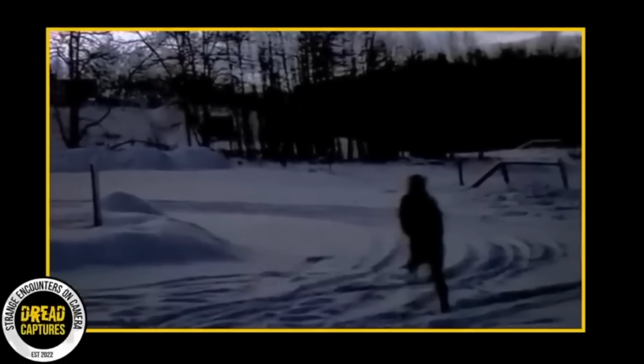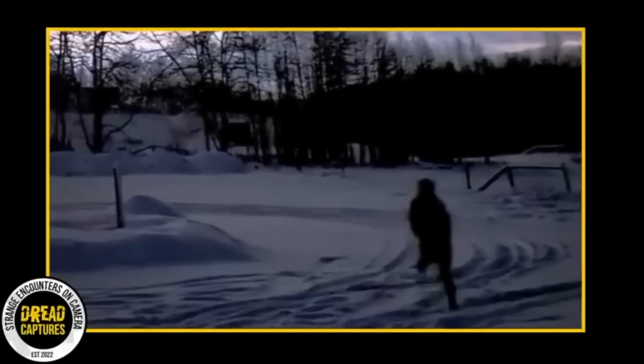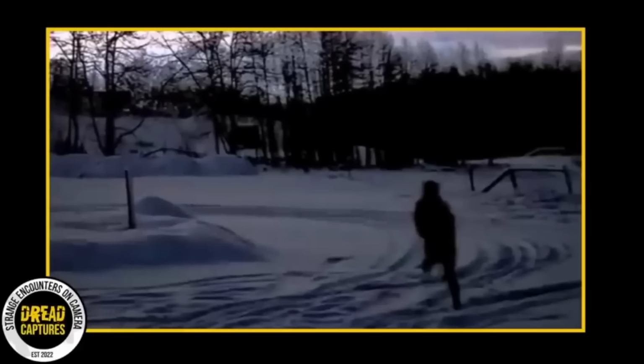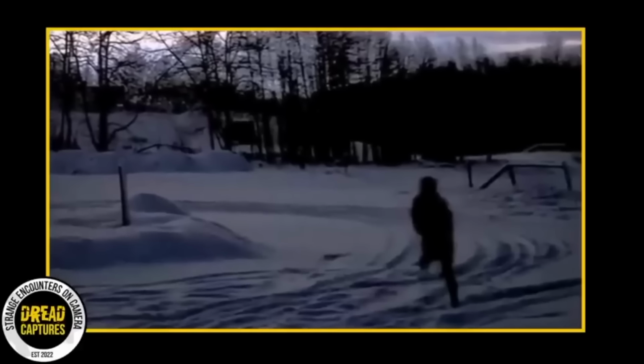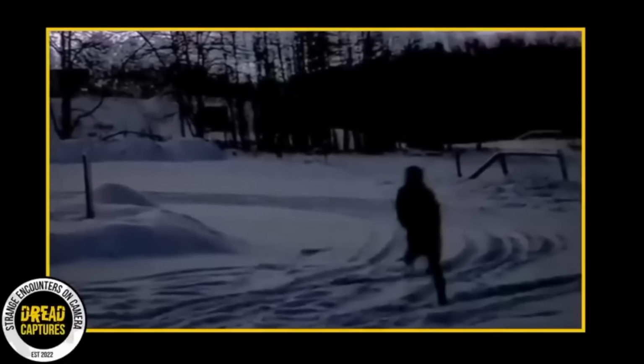The whole thing happened in such a peaceful place, and the shadow figure shows up so clearly in the picture that it's got both ghost hunters and doubters talking. So take another look at the photo and let me know what you think. Do you think it's a real shadow figure? Or is there a simpler explanation?